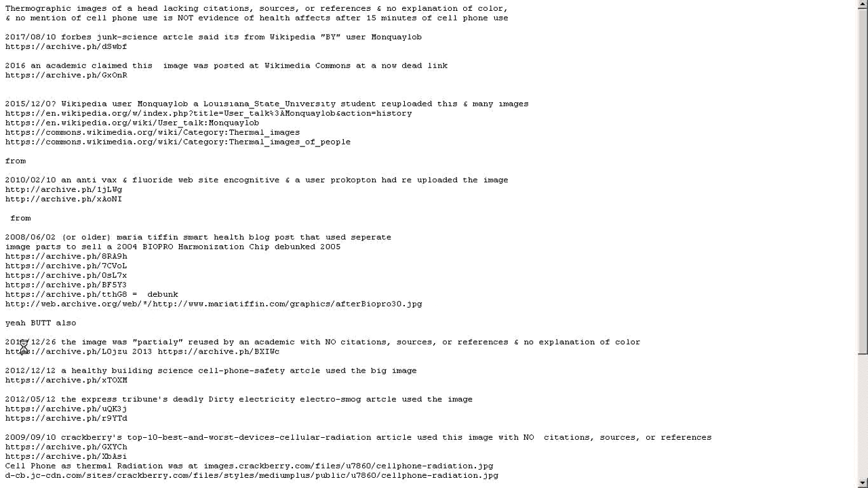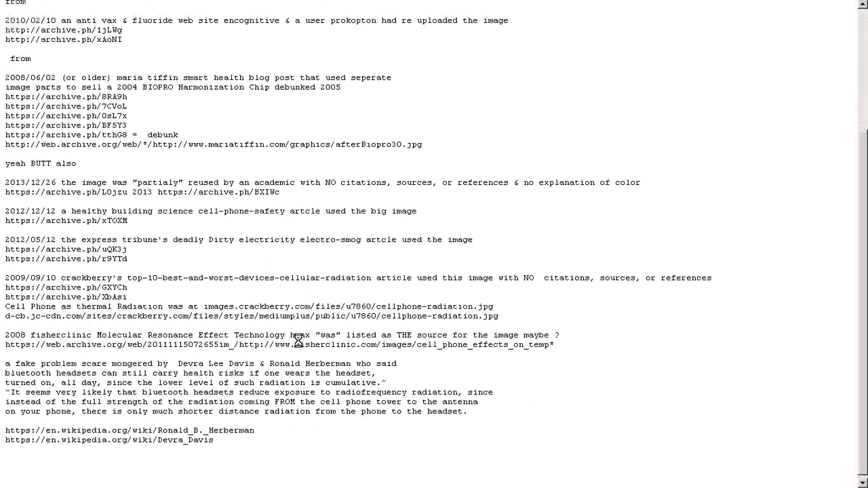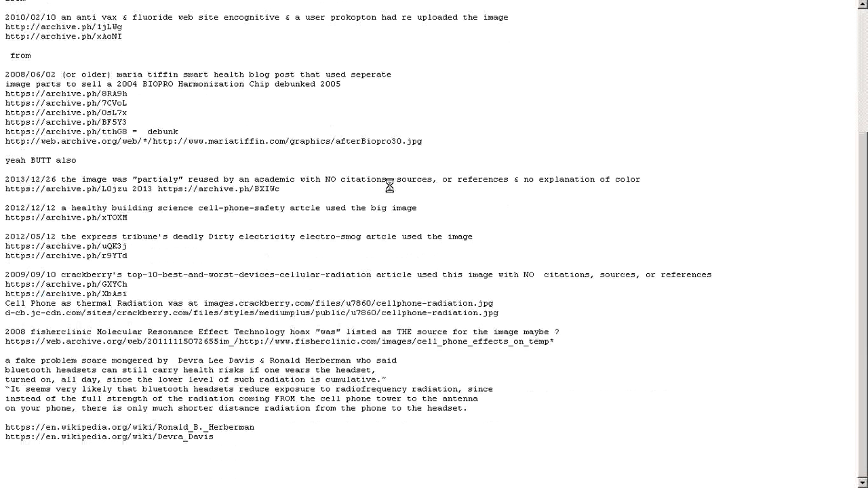Now, you can also find this linked through 2013 as an image that was partially reused by an academic who didn't use citations, sources, or references, and gave no explanation of what it was. It was thrown in with a bunch of other images, again, about radio frequency exposure, as if anybody would put up with that. And again, it was treated as being probably not useful by people who reviewed it.